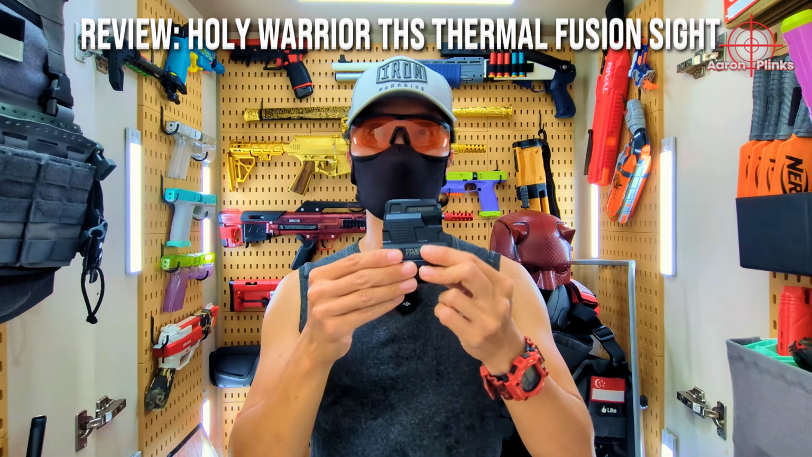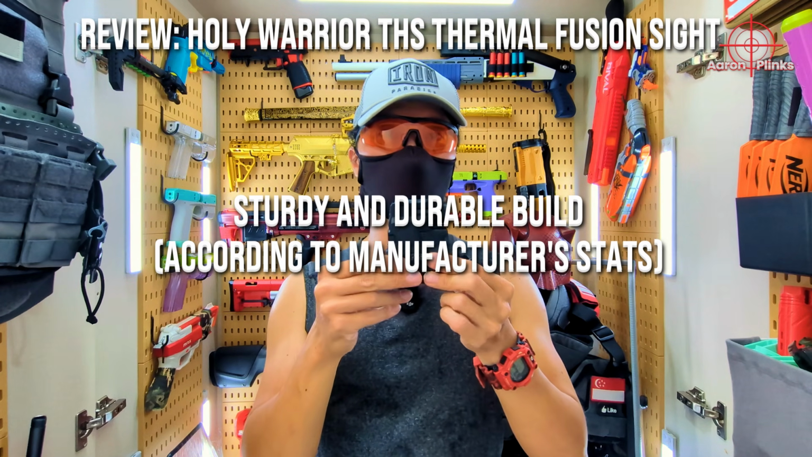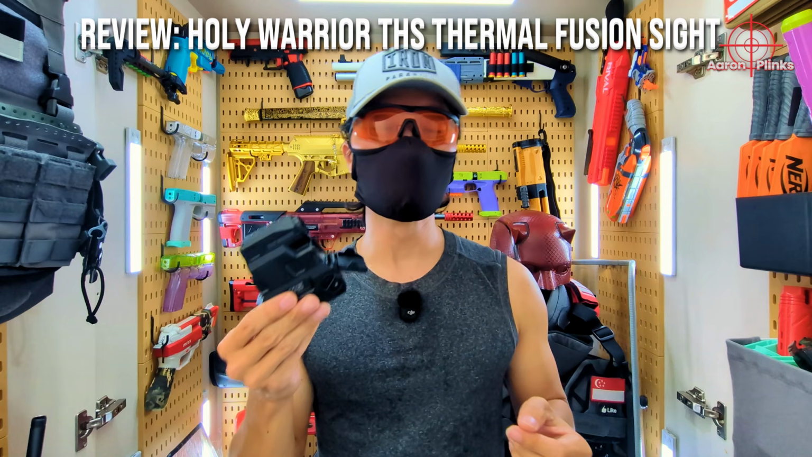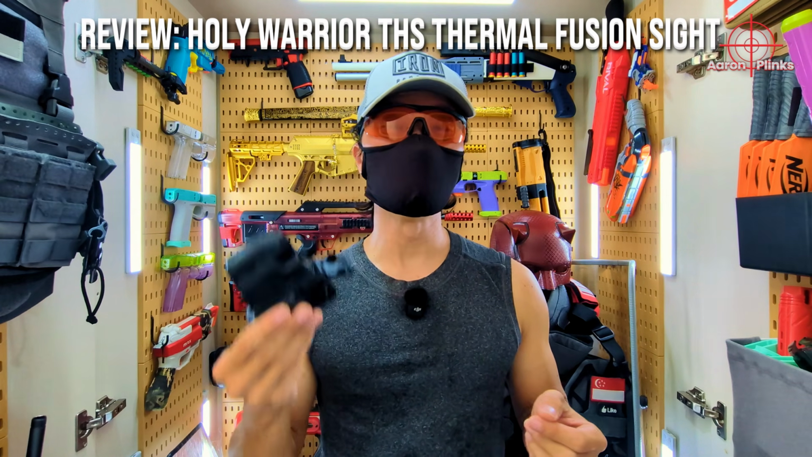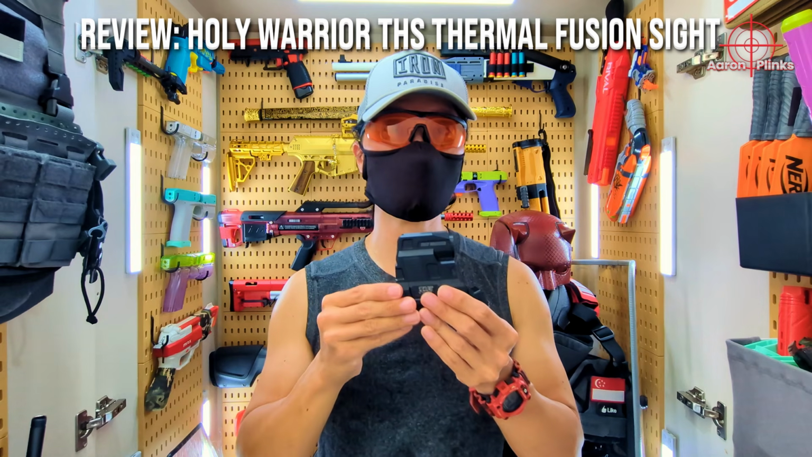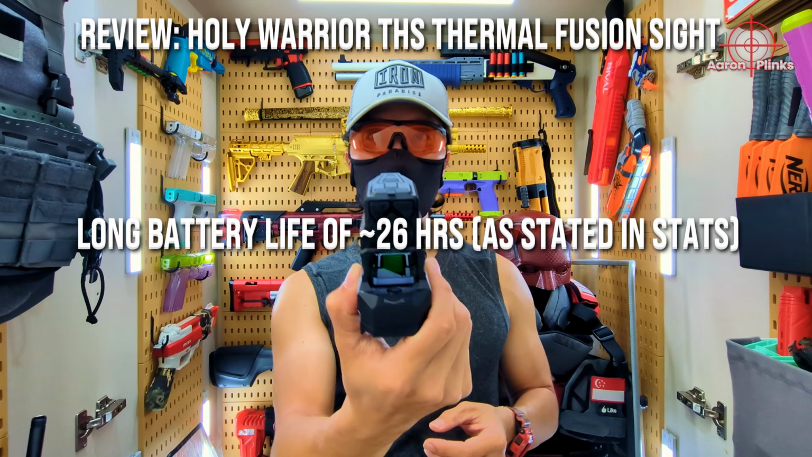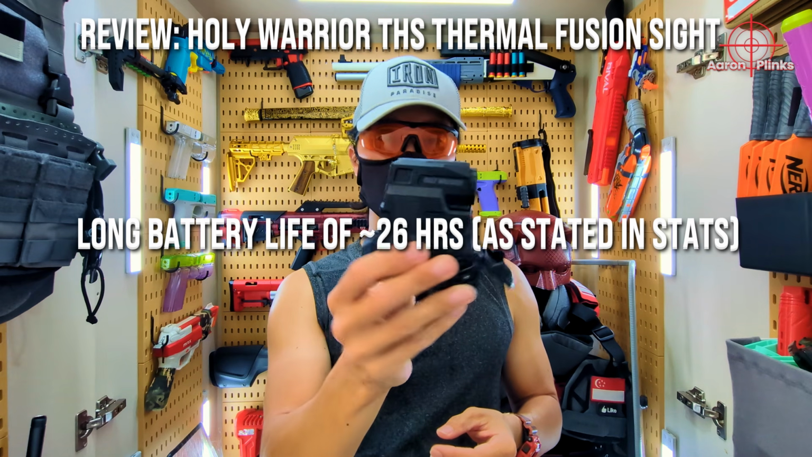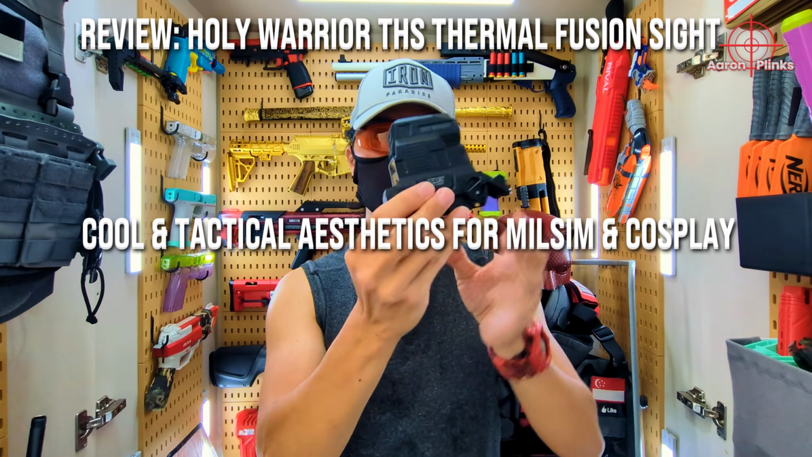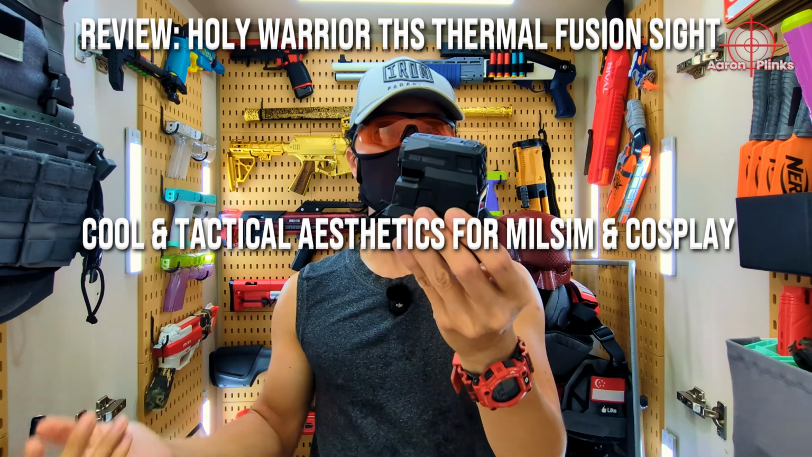It does look and feel quite sturdy and durable, with its aerospace grade 7075 CNC aluminum construction with hard anodized surface treatment. But you have to be insane to do a drop test with this, intentional or not. My blood pressure goes up every time I'm holding this. According to the specifications, the battery is supposed to last about 26 hours with thermal switched on, so that is quite cool. It also looks very cool and tactical, and its aesthetics will definitely appeal to the cosplay and milsim community who also play Nerf.